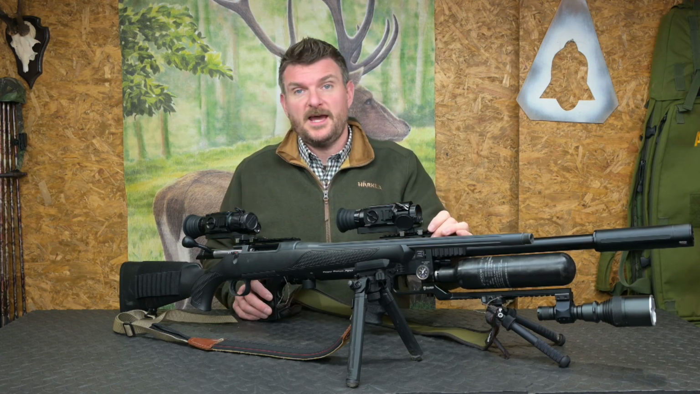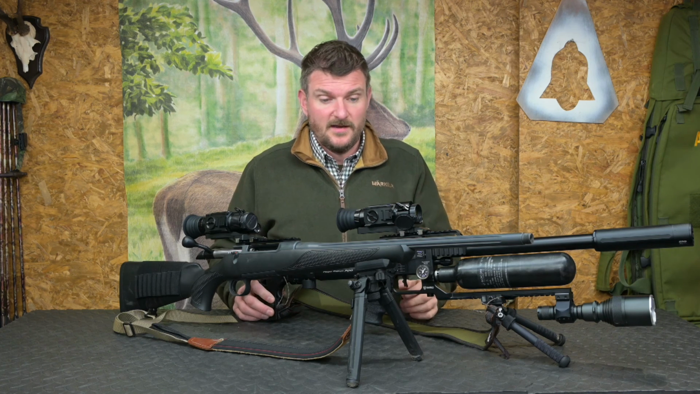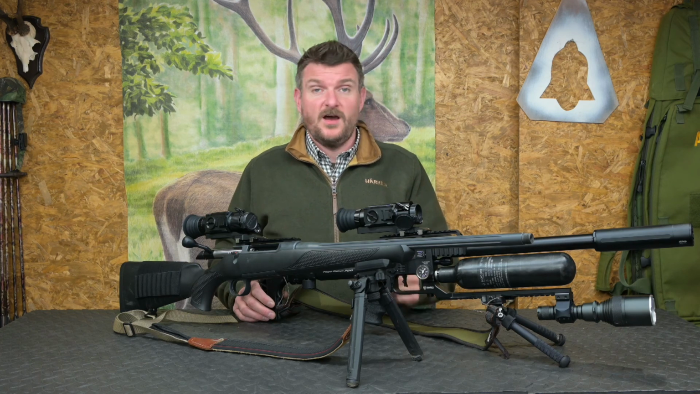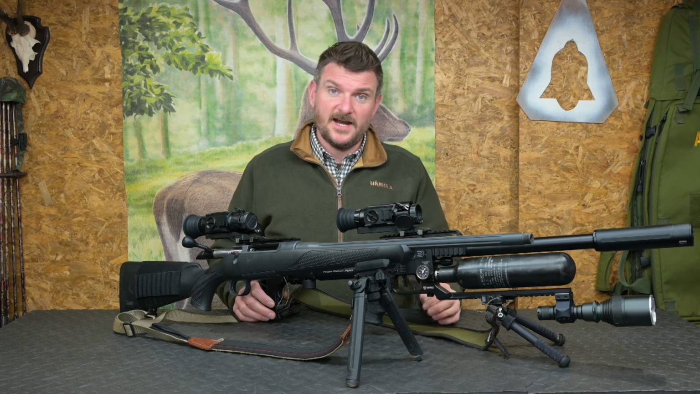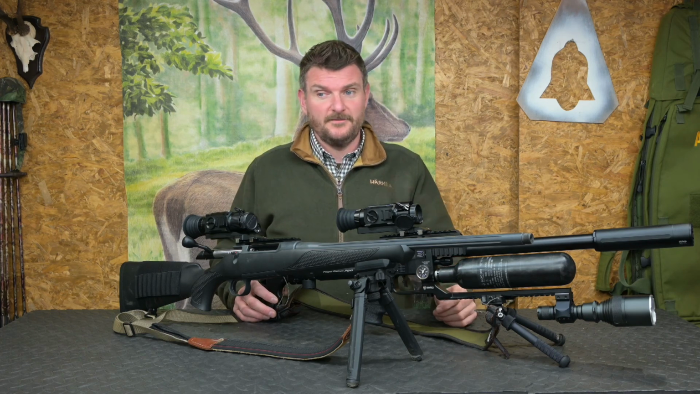You can set up time and date and it will actually print that on the footage for you. I do find that very useful actually, because it's interesting to know when you may have seen foxes, etc, and when you need to return to hopefully catch that on a repeat pattern the following night if you didn't get the chance to take it on the first night.